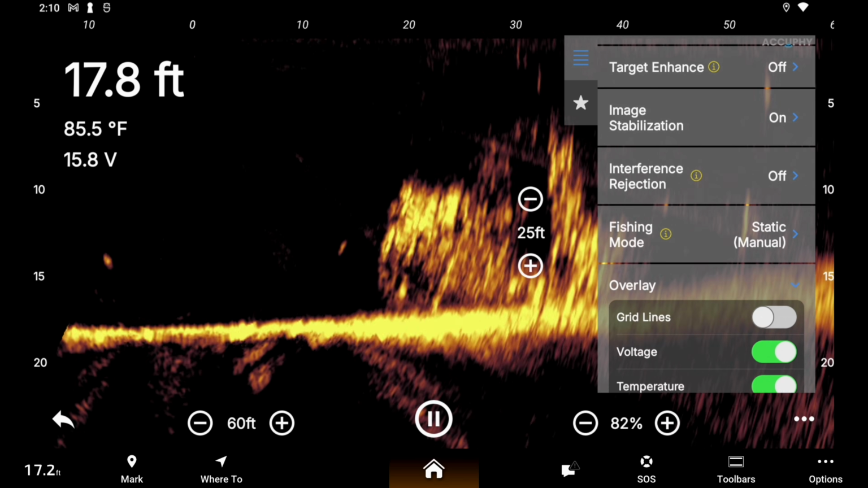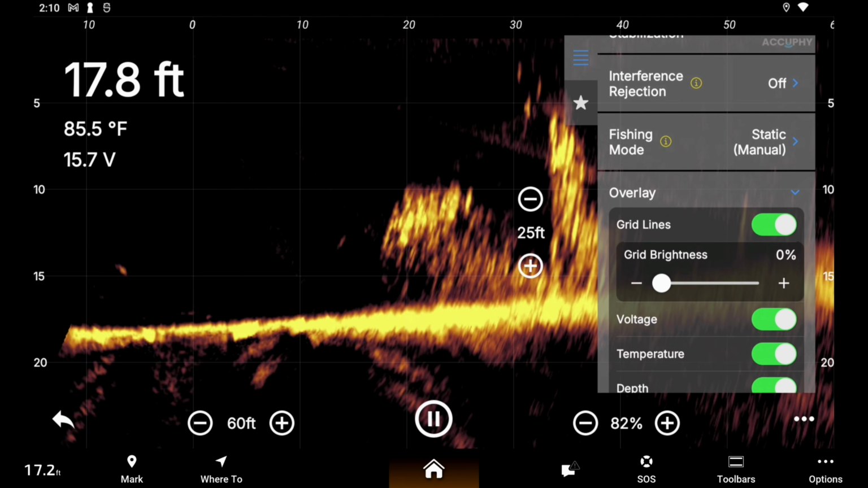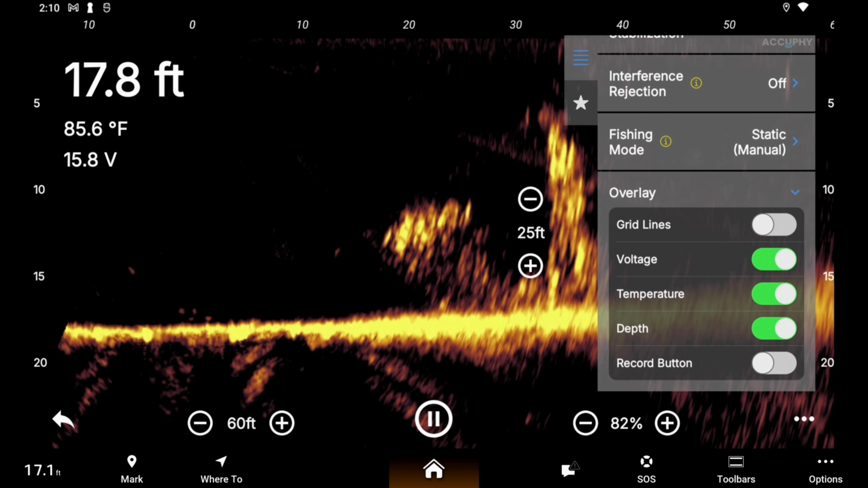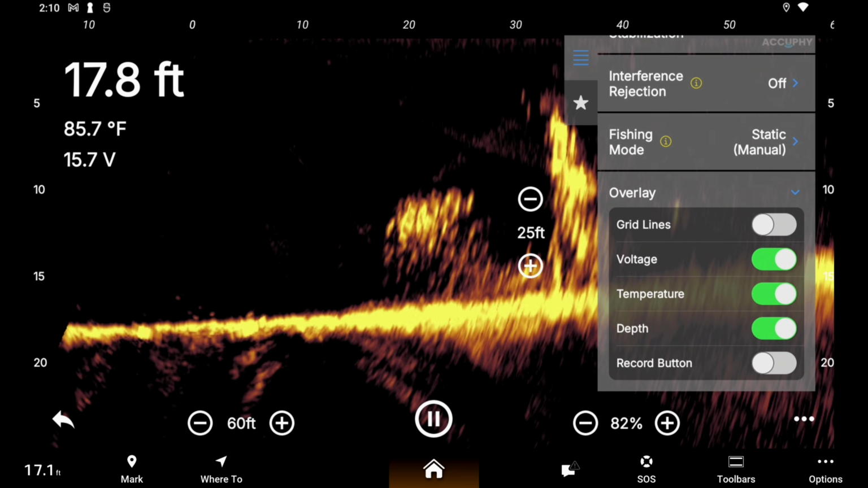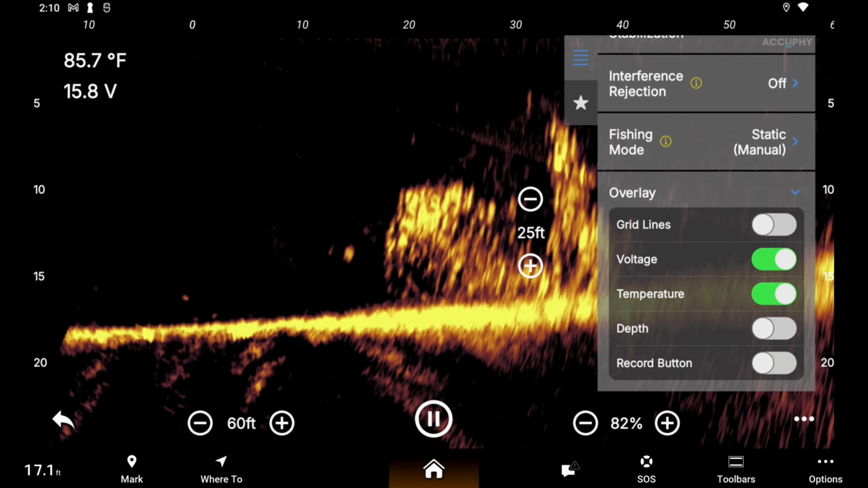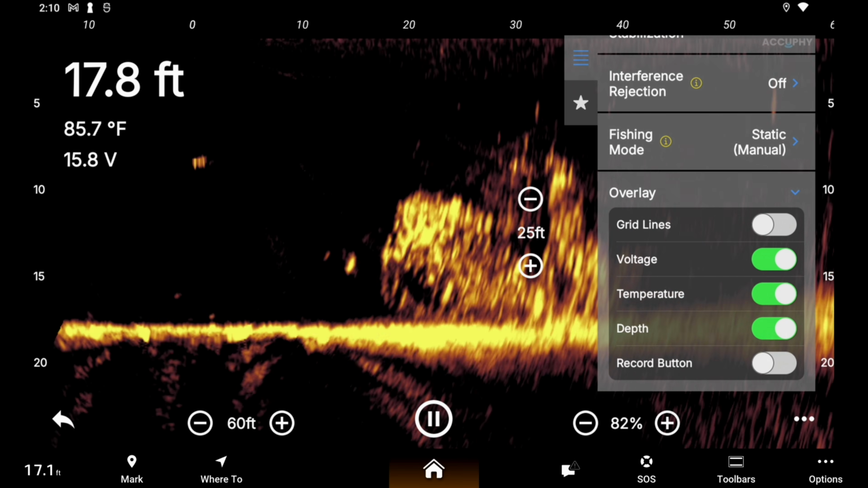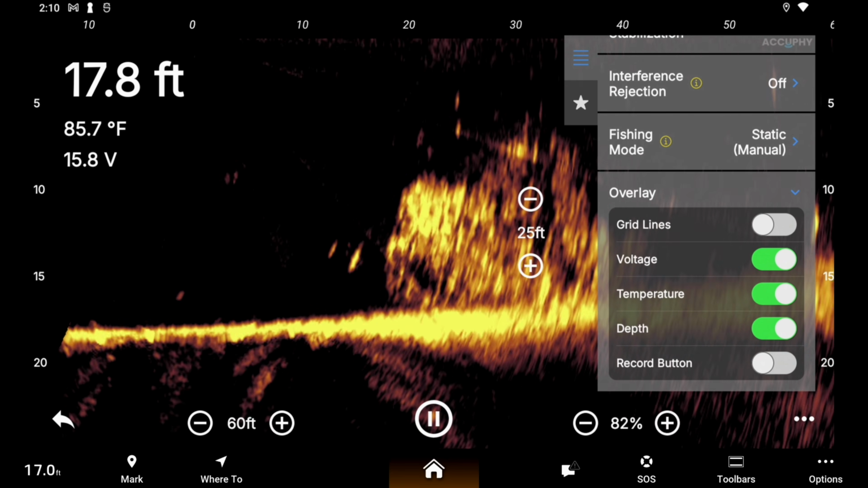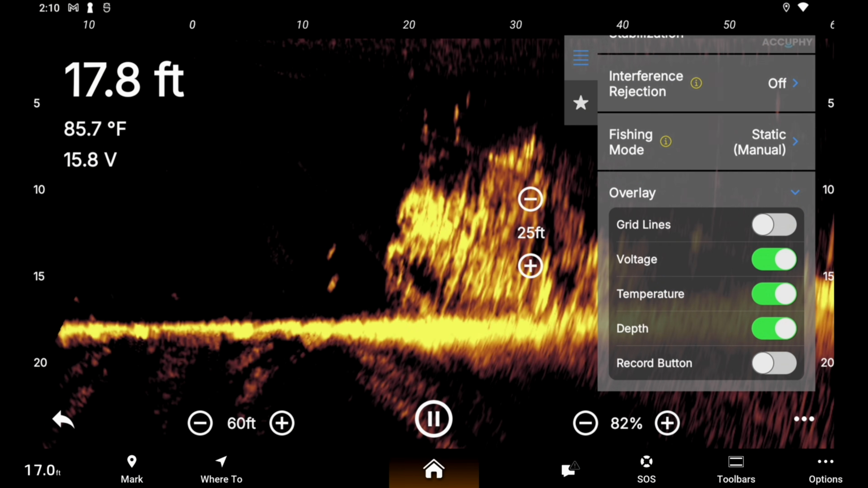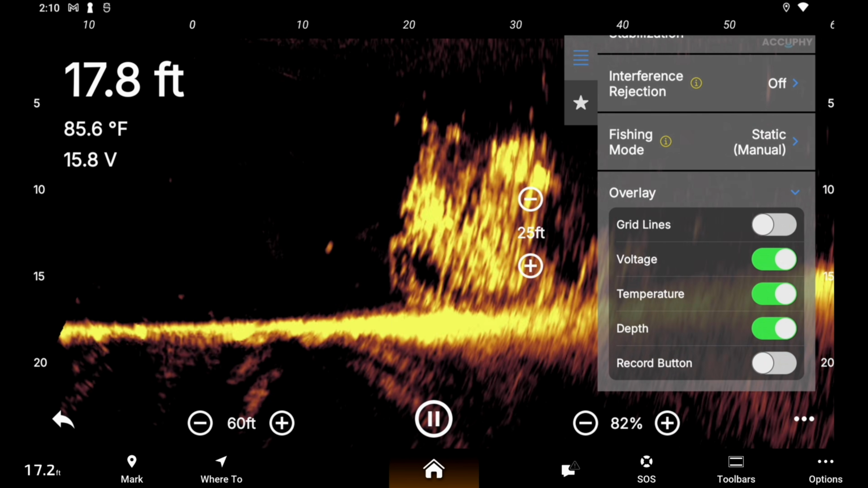Overlay, we've got your grid lines you can turn on. You can make them brighter or lighter. You've got your voltage. We can turn that off if we want, turn it back on. We've got our temperature, we could turn off, turn back on. We could turn our depth off. And record button. You could actually record your screen to your iPad or iPhone or Android computer, whichever, if you want to record the screen. That's a pretty good function they've come out with.